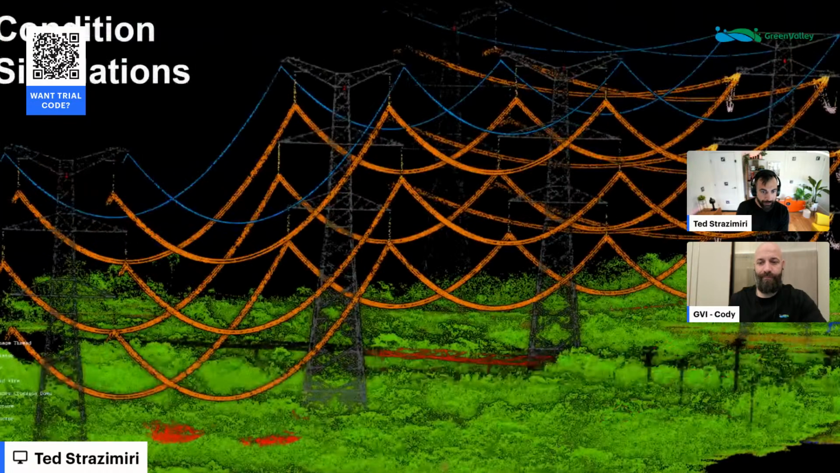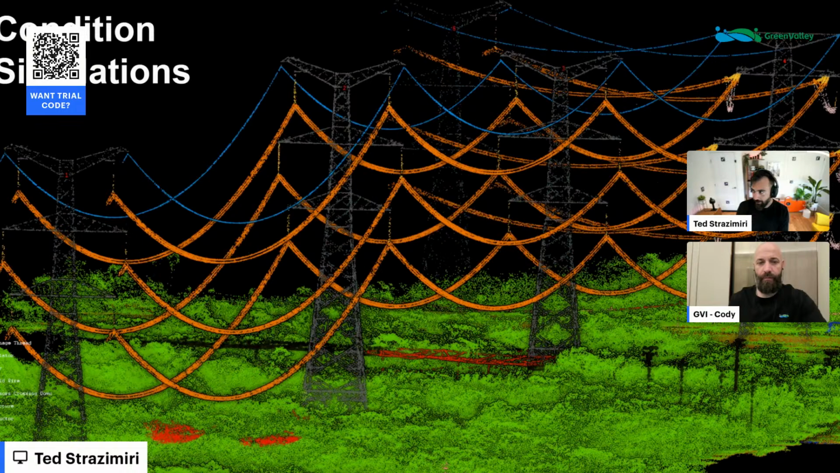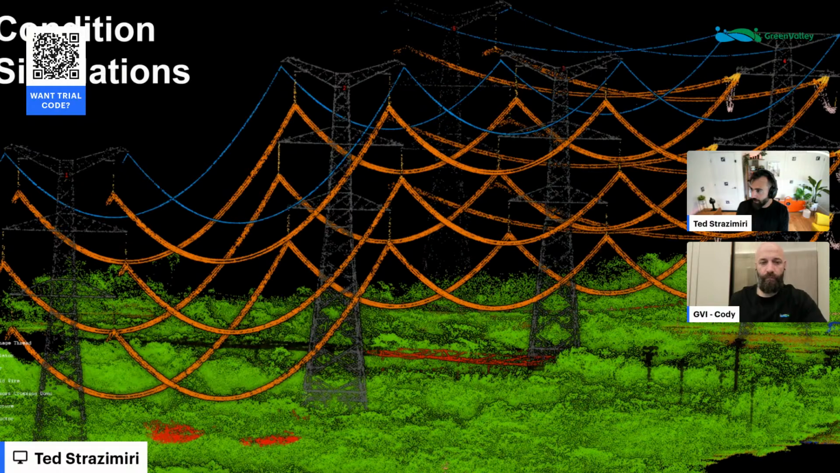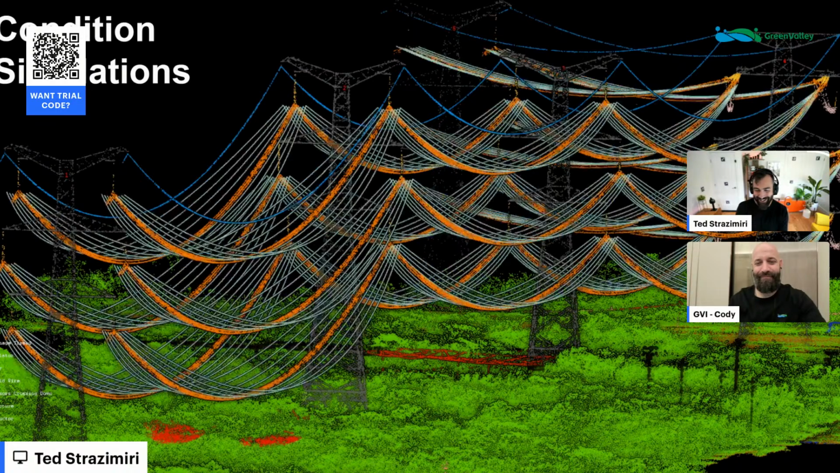One thing that I think is awesome about LiPowerline are these simulations. This, of course, instantly grabbed my attention when I saw it. I'm like, I need to know how to make these because I just want to have this as my desktop background. It's just so cool.